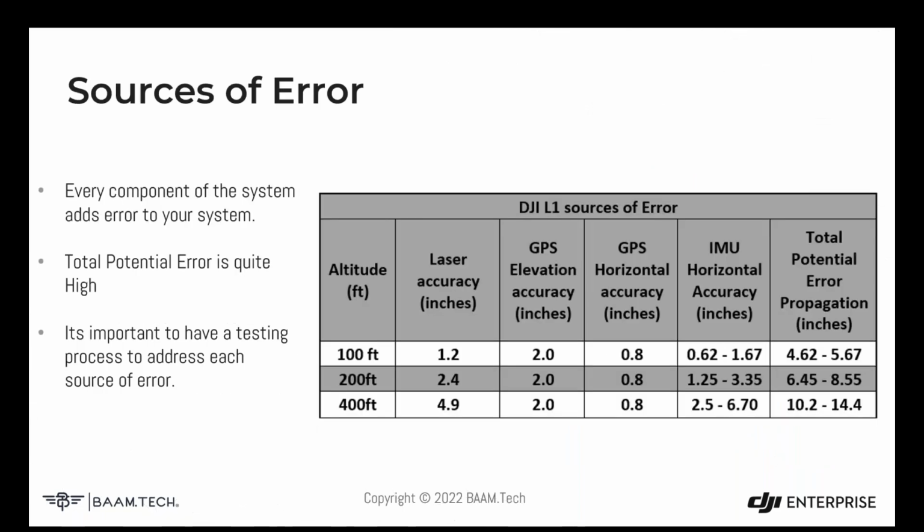So if we look at all these inaccuracies and we put them together, you can see that they can compound to be a pretty large number. That's not to say that you should expect these accuracies, but this is the potential inaccuracy built into a system like this. And if you're just looking at a spec sheet for this, it's understandable how you could reach the conclusion that you can't do quality mapping or create accurate products from a system like this.